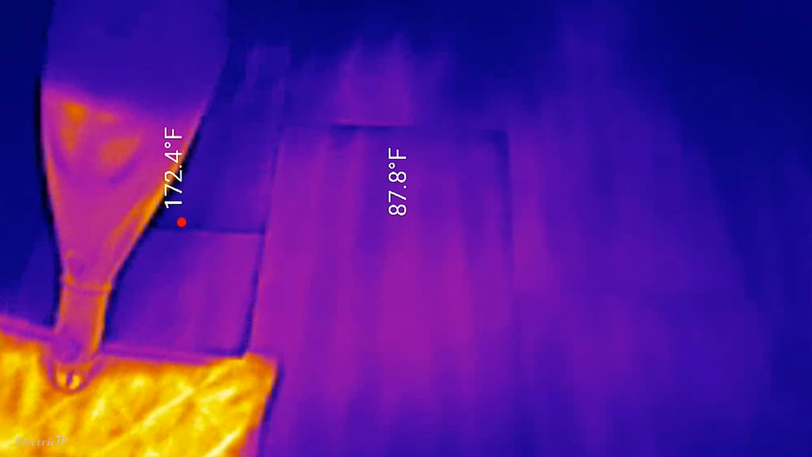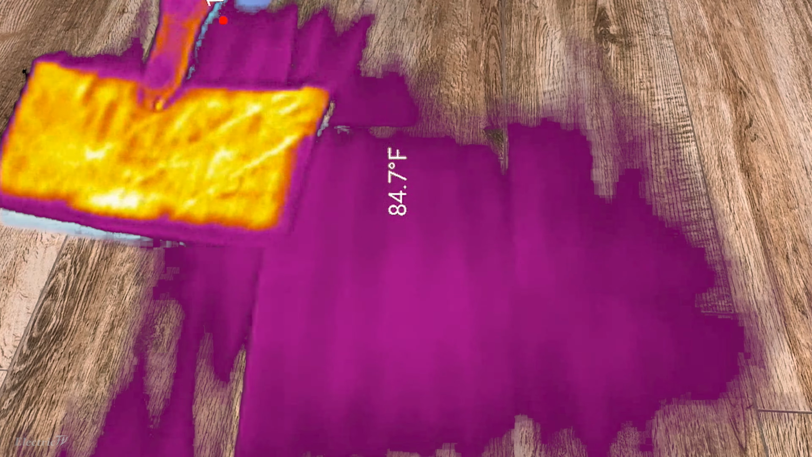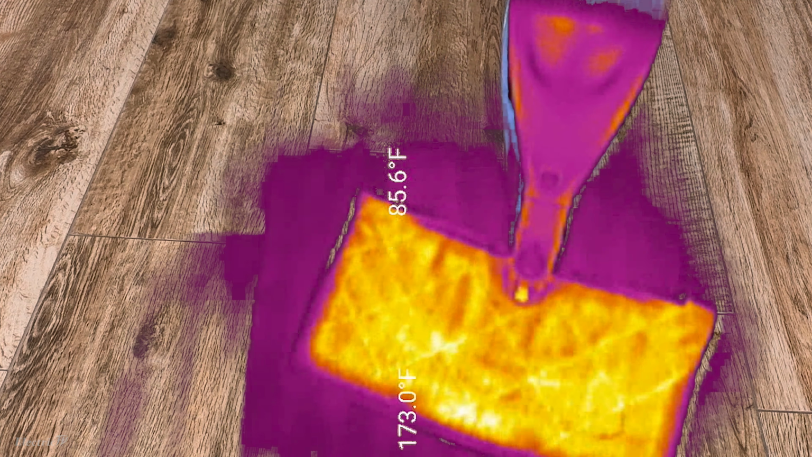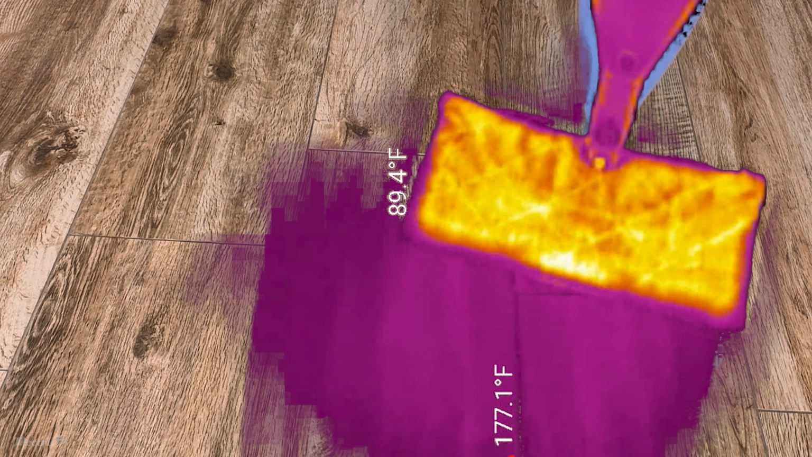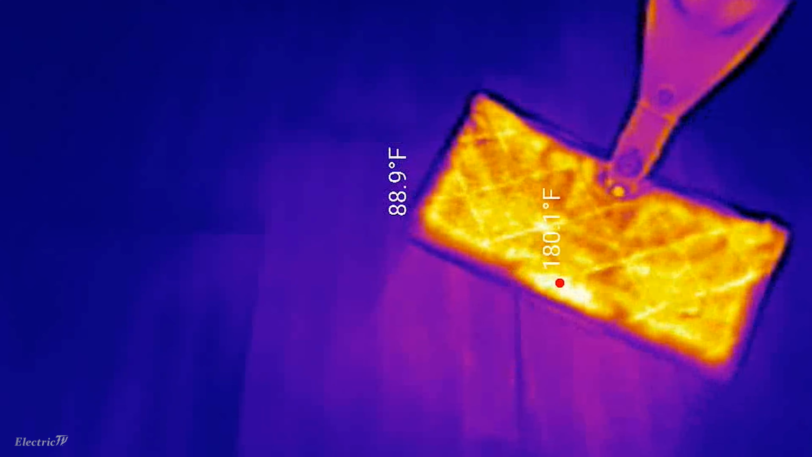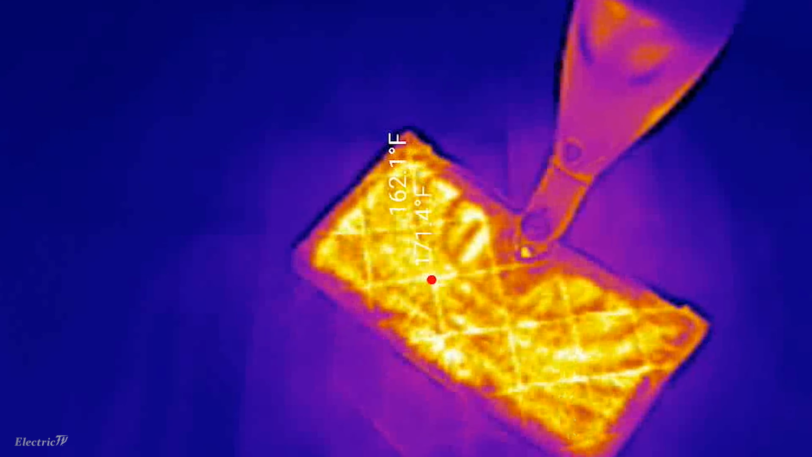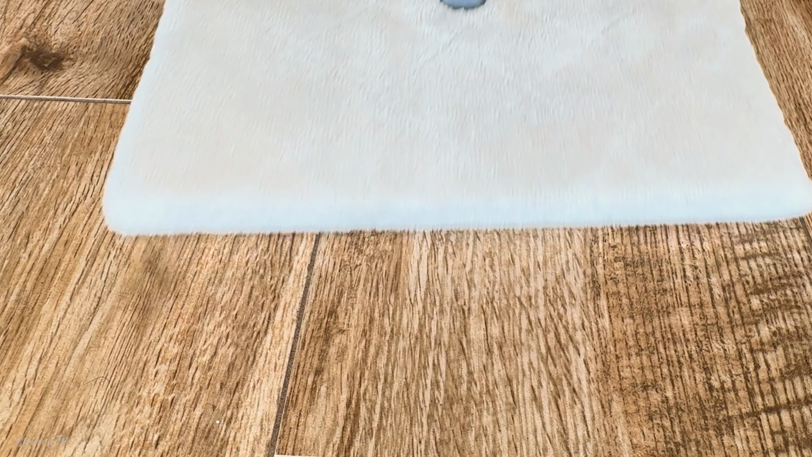In this case, this is a ceramic tile floor. Brighter colors are hotter and darker colors are cooler. And look at those temperature readouts. Look at the heat. It's amazing to literally see the heat from your mop while giving you some useful knowledge on how effectively it really operates, sanitizes, and cleans.